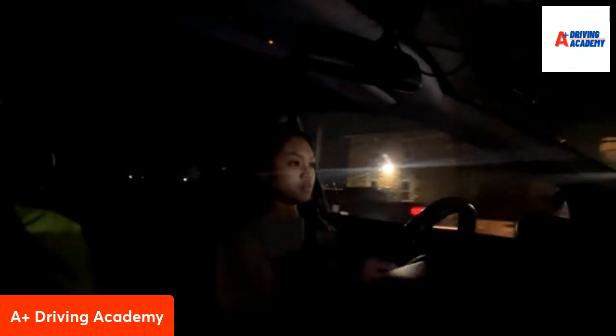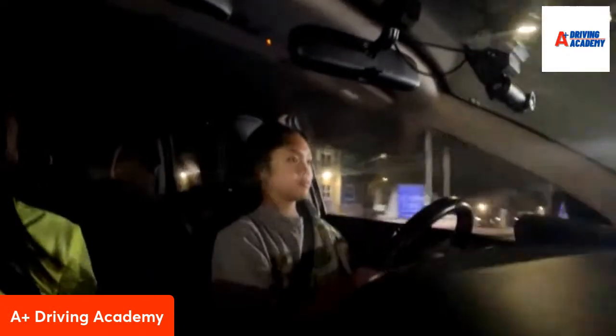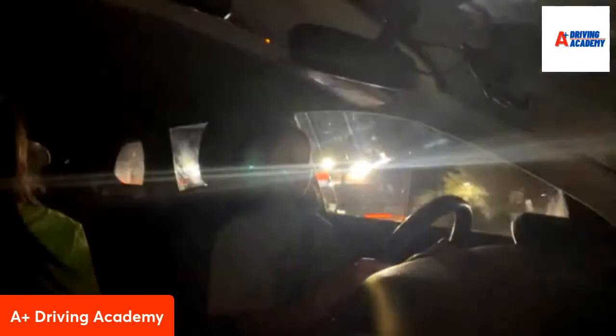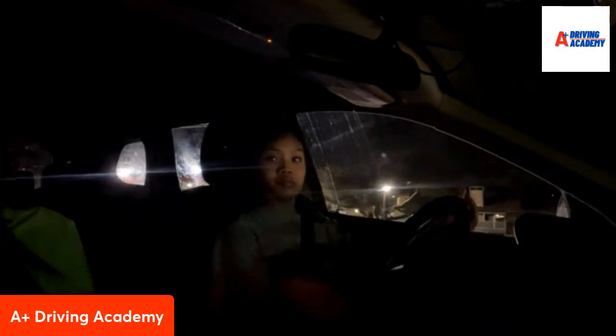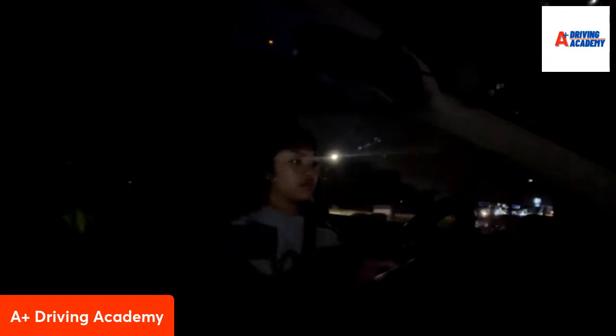At the light ahead, we're going to make a right turn. It's a neighborhood. And it's going to allow us to turn around. What do you see to the right of us? Pedestrian. Good job. All right. Good job. That was beautiful.